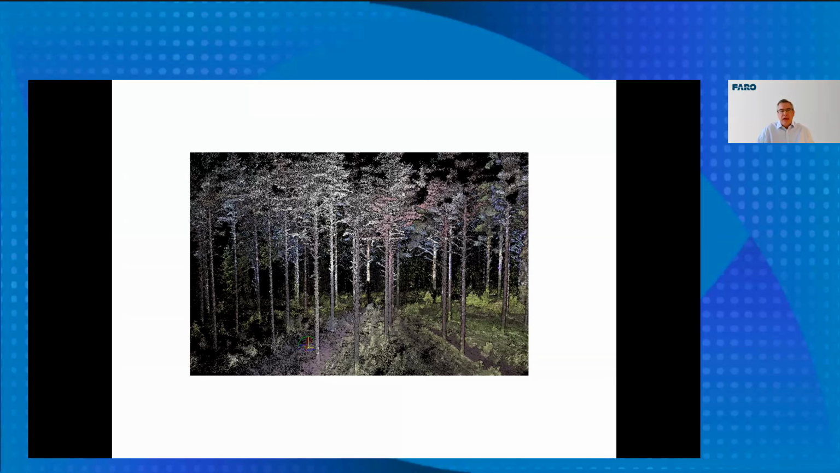Thanks, Jason. Yes. As we know, after the ZEB Horizon and the takeover of GeoSlam by FARO, we then produced the first version of the FARO Orbis, which is the next generation of mobile laser scanning unit. I just wanted to show a little bit of data that was collected by this first version of the unit.